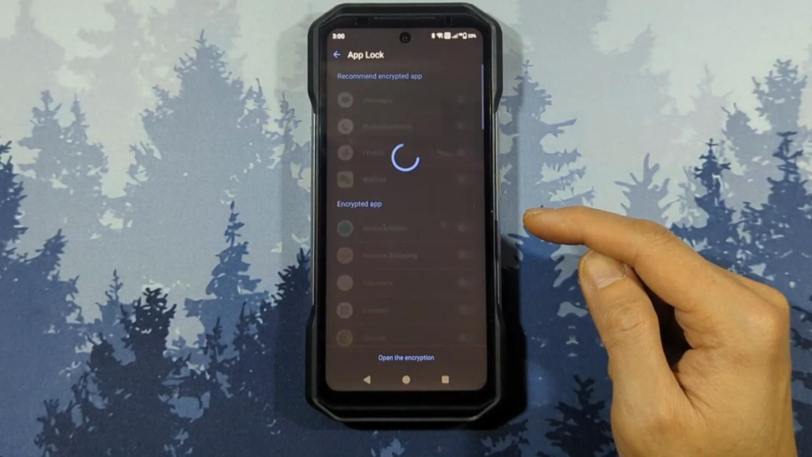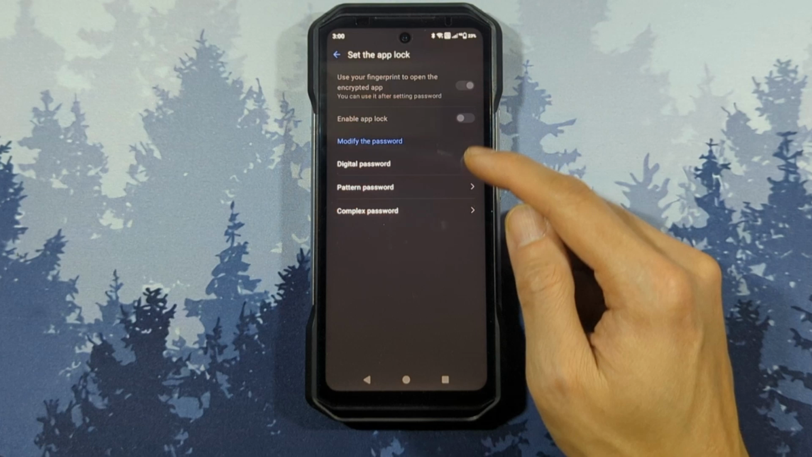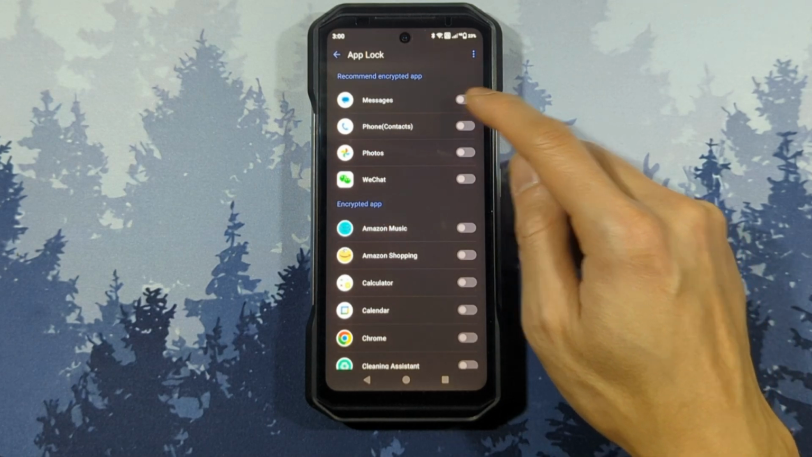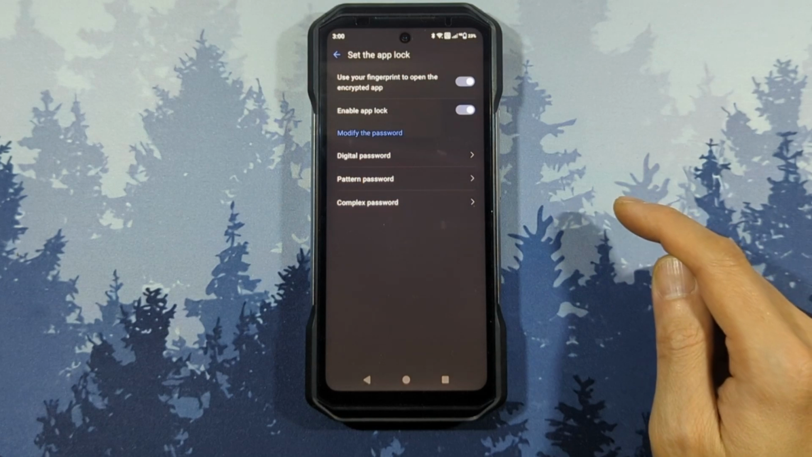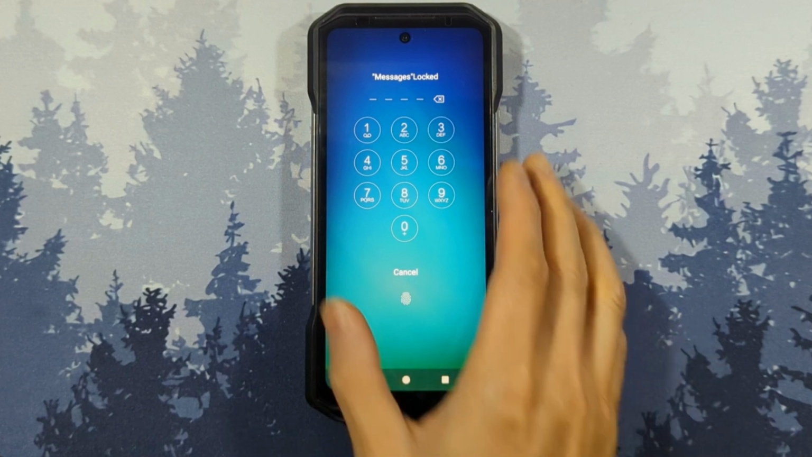The app lock. This feature lets you lock out apps, and you must provide credentials before the selected app can be opened, even if the phone is already unlocked. The app was a bit tricky to set up because it lets you toggle the apps to be locked, but they are not locked until you set up a password. You must set up a password every time you want to activate or reactivate it. It's not very user-friendly, but it's a nice feature to have if privacy is your concern.